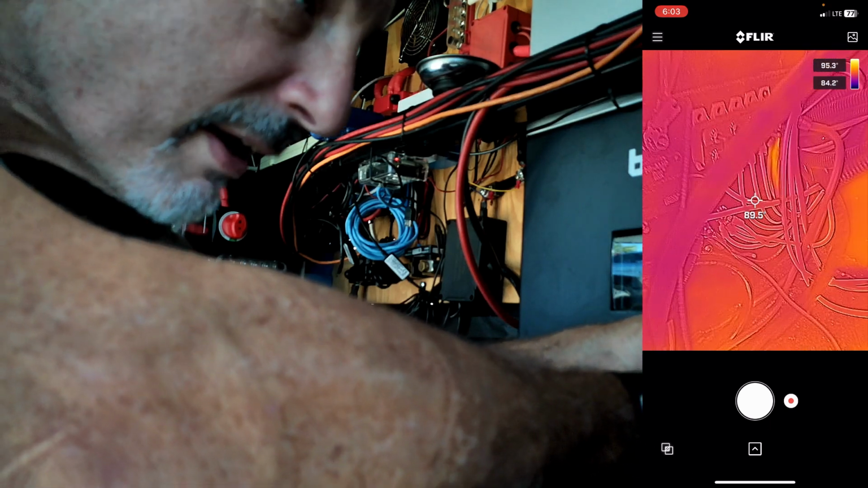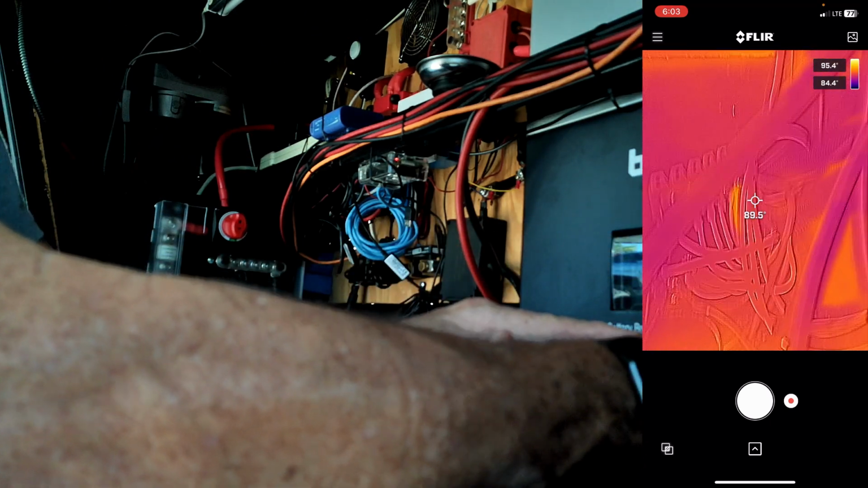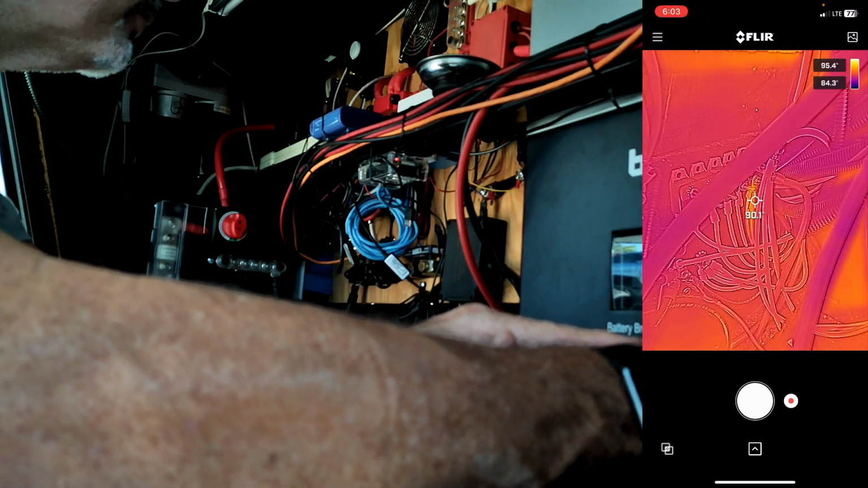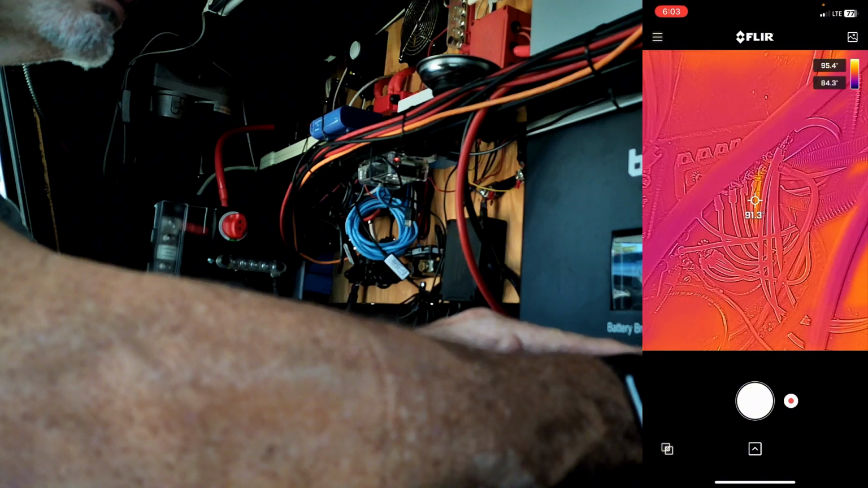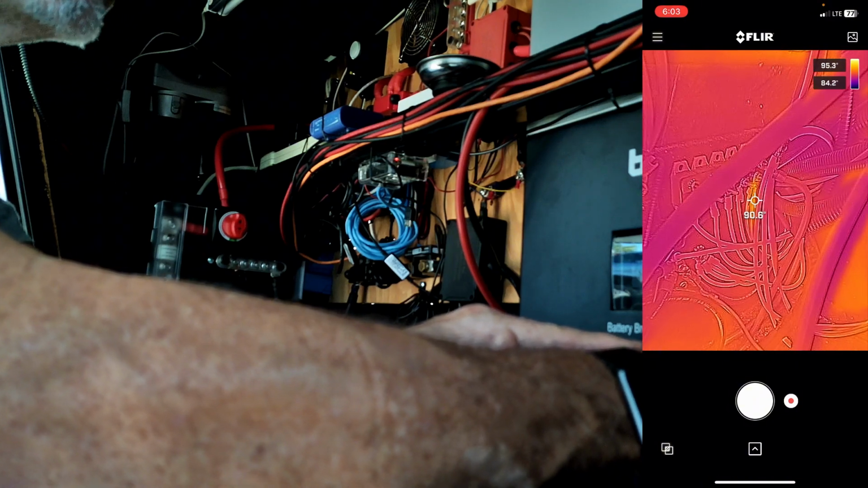That's the main line that runs to the RV for all the internal 12 volt DC stuff. Right now it's claiming it's pulling over 100 amps or 100 watts through that line, and that's probably why it's warm. I'll probably have to crank that up and make sure I don't really have a problem there.